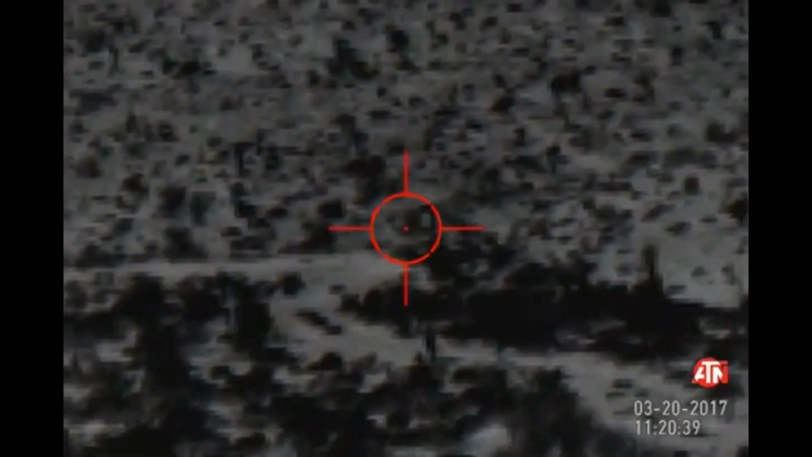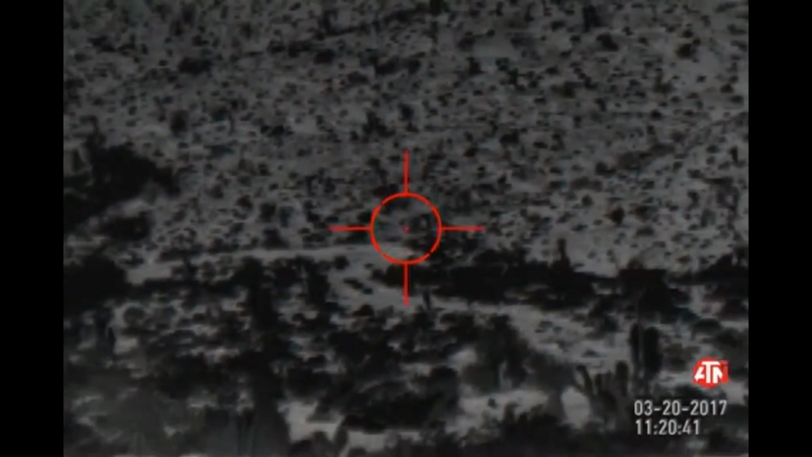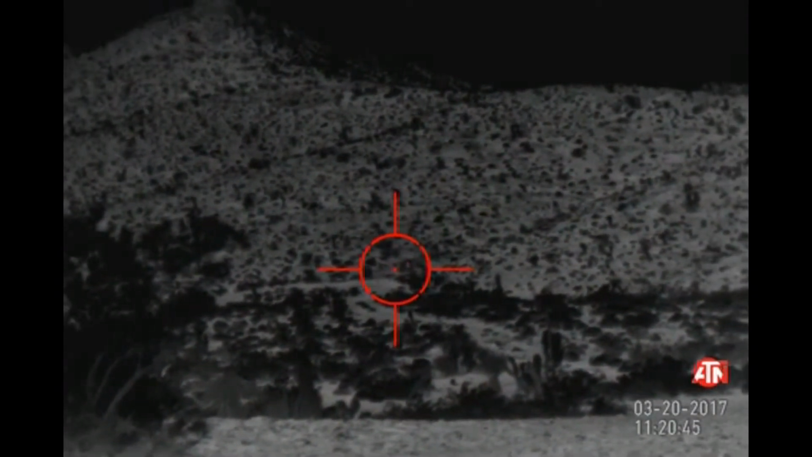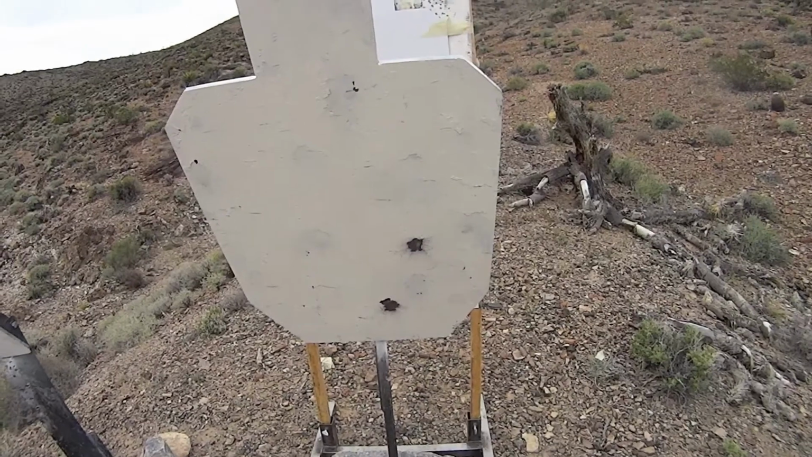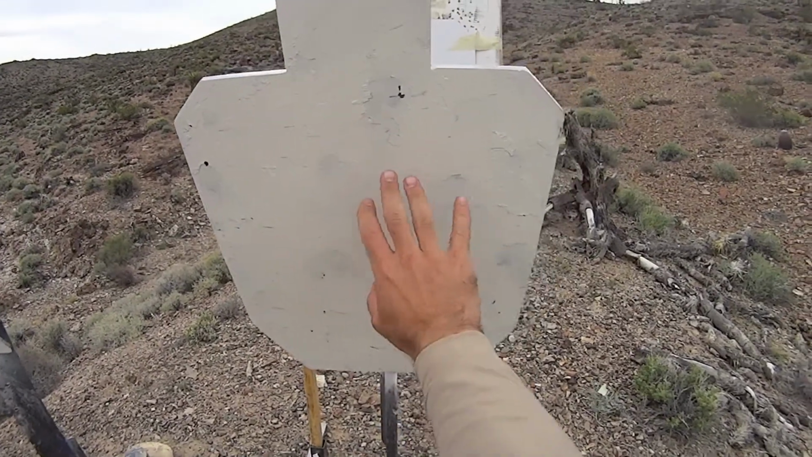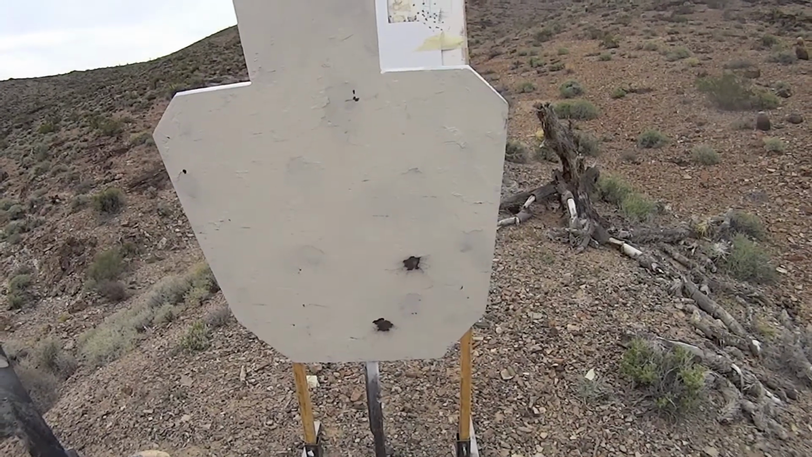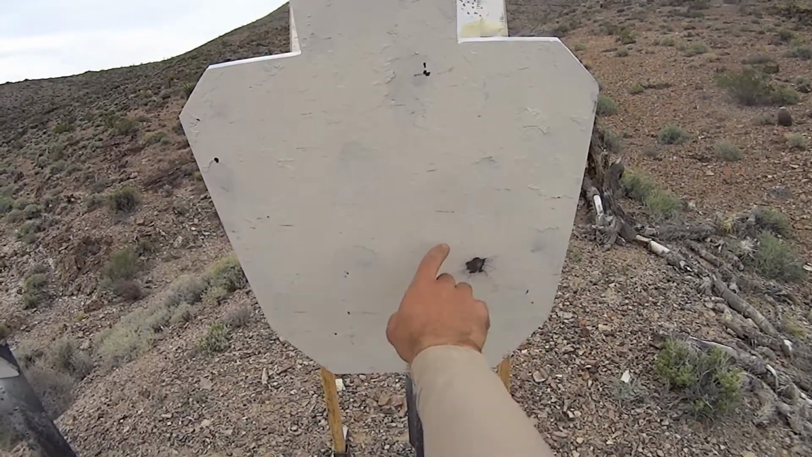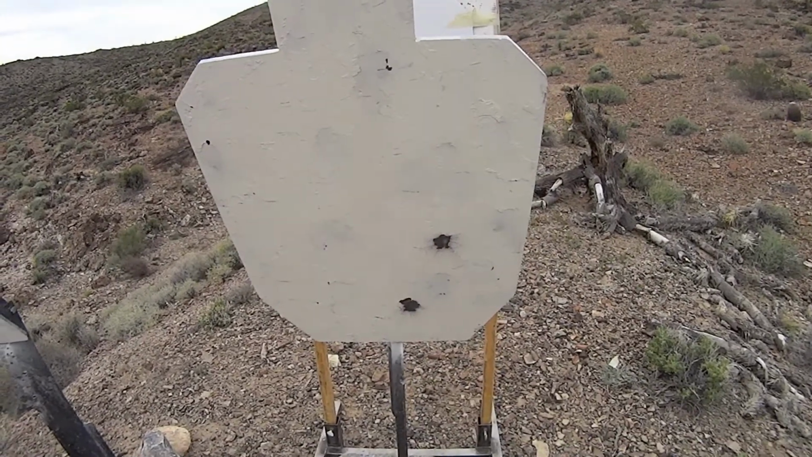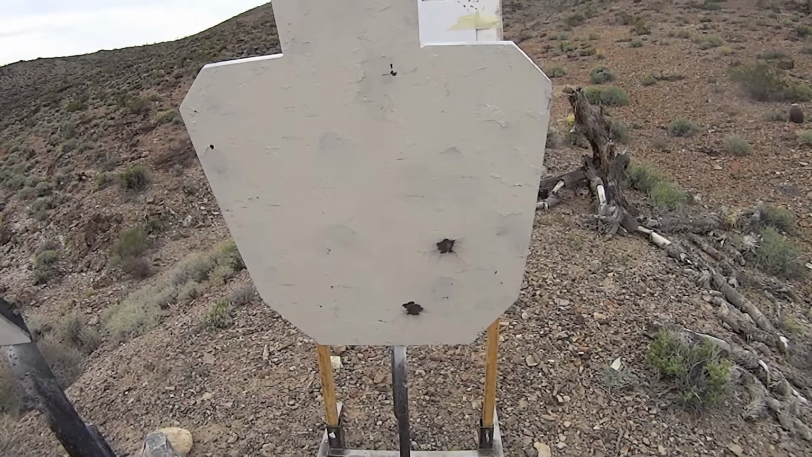Alright, I could hear him hit, so we'll go down range and check it out. Alright, we're back down range from our 300-yard shots, and it looks like we're fairly centered up. A little bit of breeze blowing, but didn't affect us too much. We were holding right up in this area, so it looks like our ballistic data is fairly close. May need to tweak it a little, but overall not too bad.